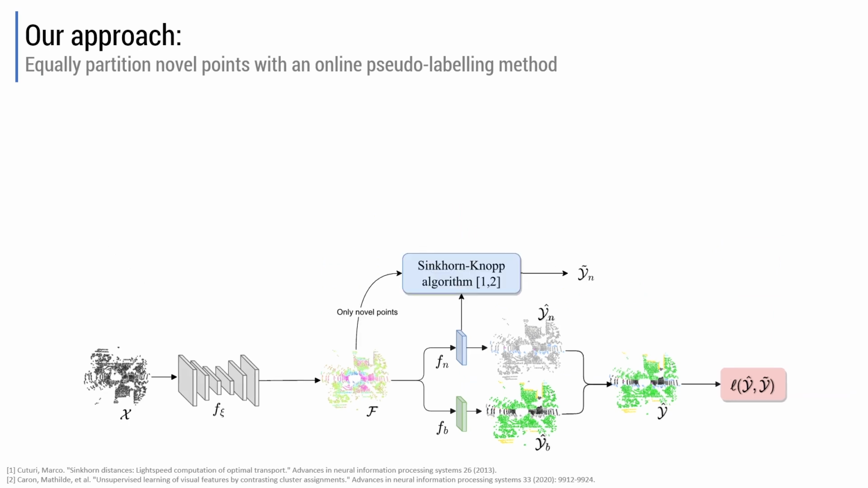This method operates in an online fashion and takes as input a set of points, represented here as features, along with a set of centroids that correspond to the weights of the novel head. The output of the algorithm is a clustering assignment that aims to assign the points to the centroids as uniformly as possible. Such soft assignment can be used as target for the novel points.